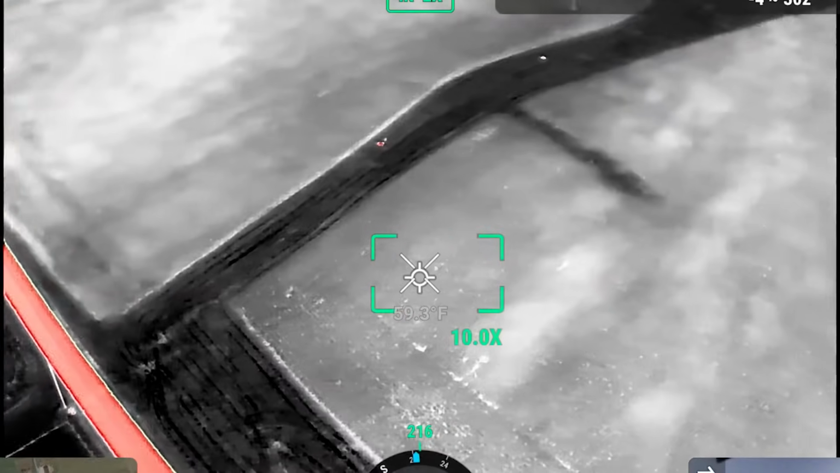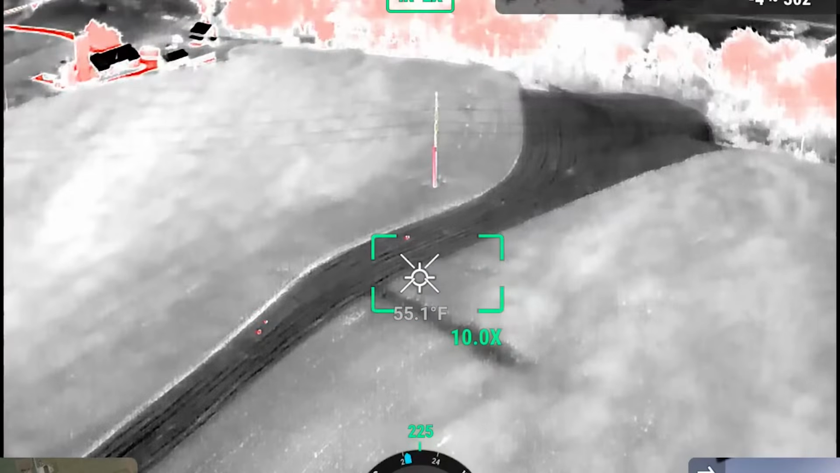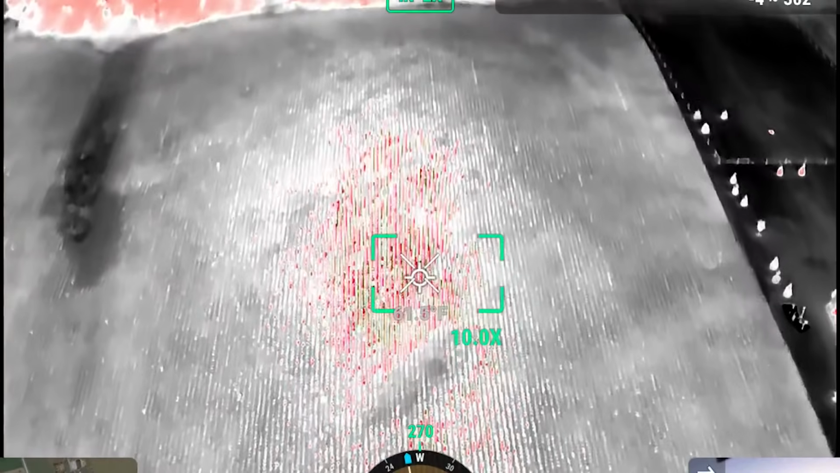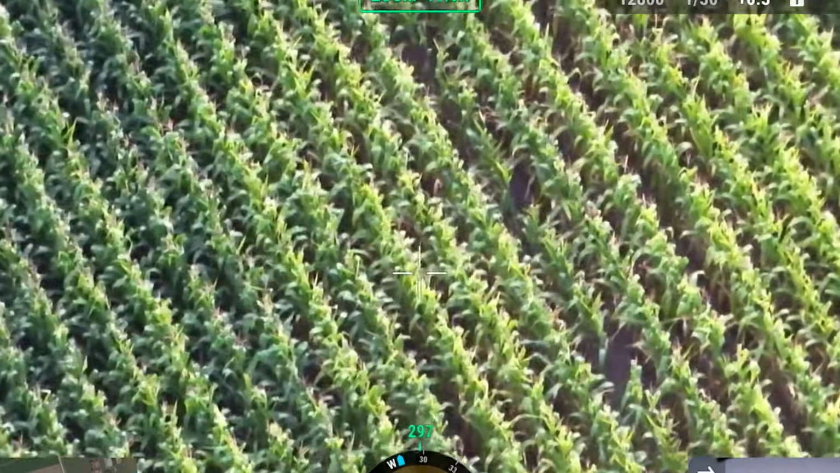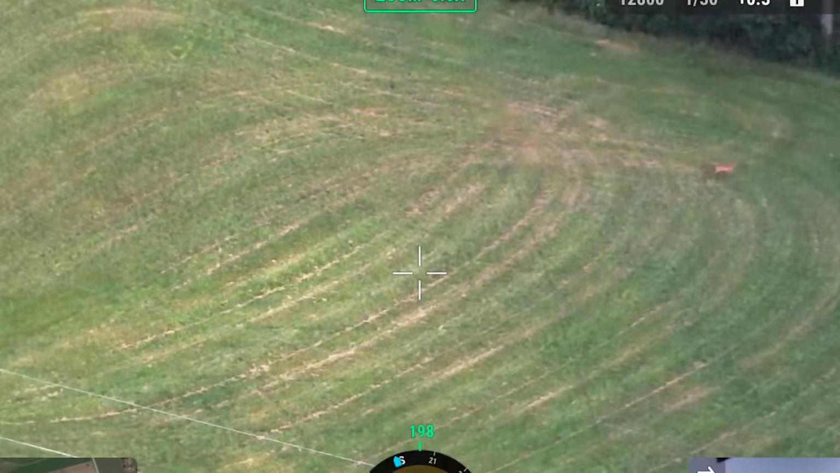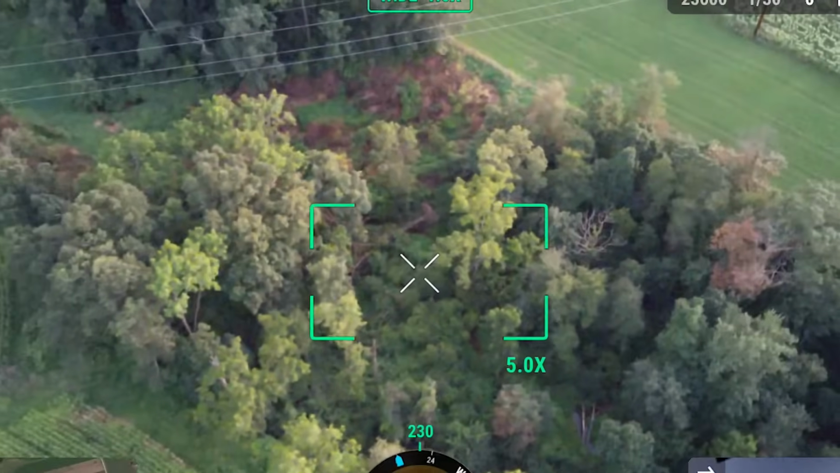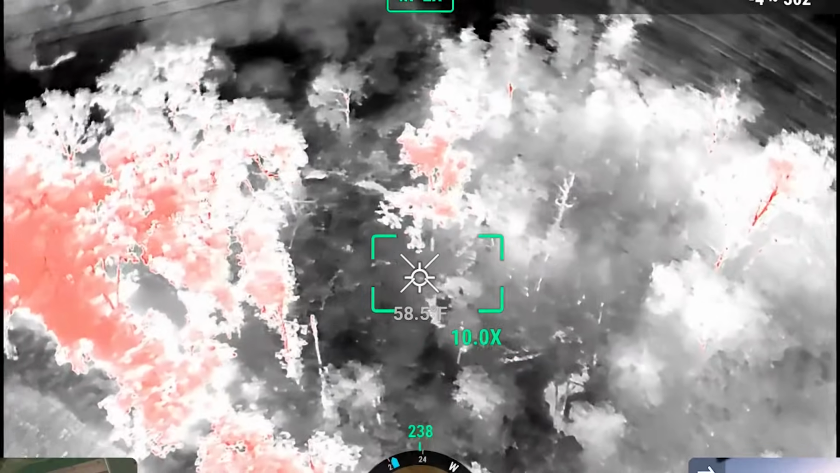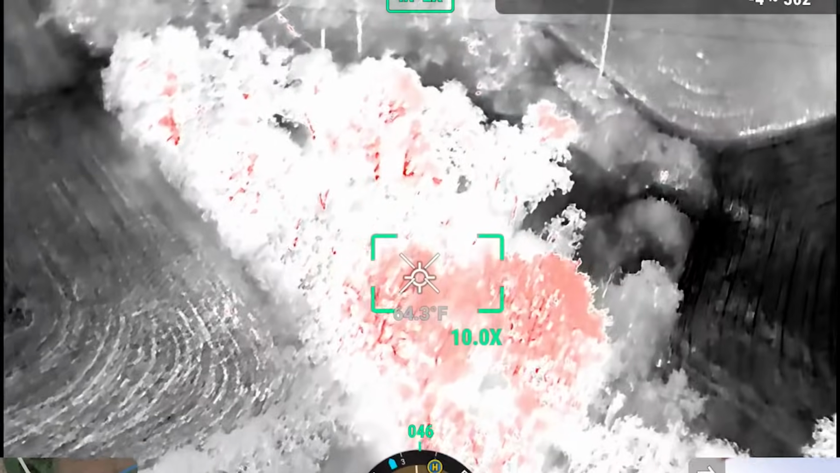Oh, that's big. What's that? It's a big deer. Another one right there. That's another deer. So you want me to search this woods here? Yeah, right here's where we're at. Alright, we'll scan this woods right here. Another deer.